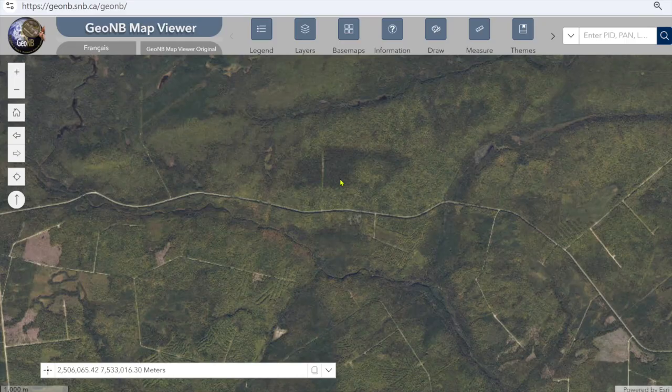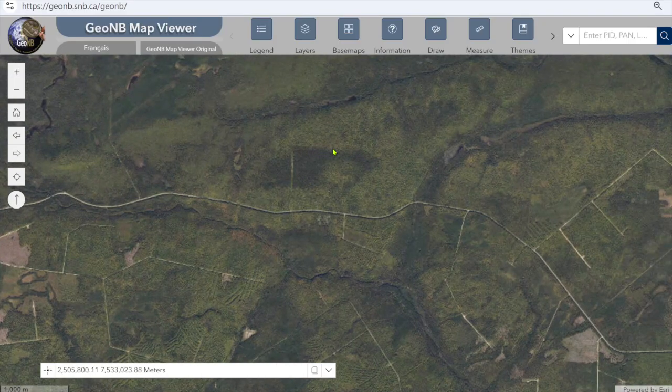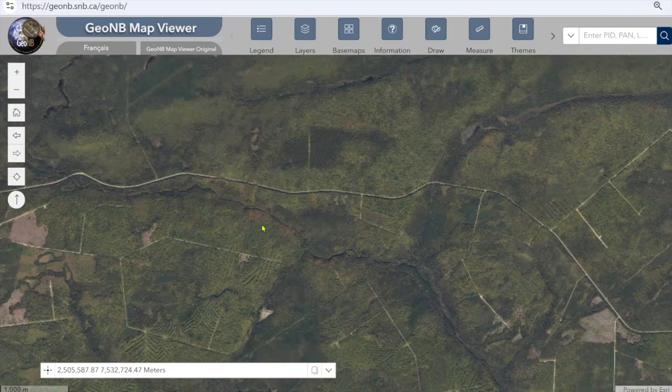Yeah, that's right. The softwood trees in here, some of them, there's some beautiful spruce trees in there. Some of them are almost 2 feet in diameter. So I enjoy walking through there, setting the cameras up in there. So that gives you a perspective.